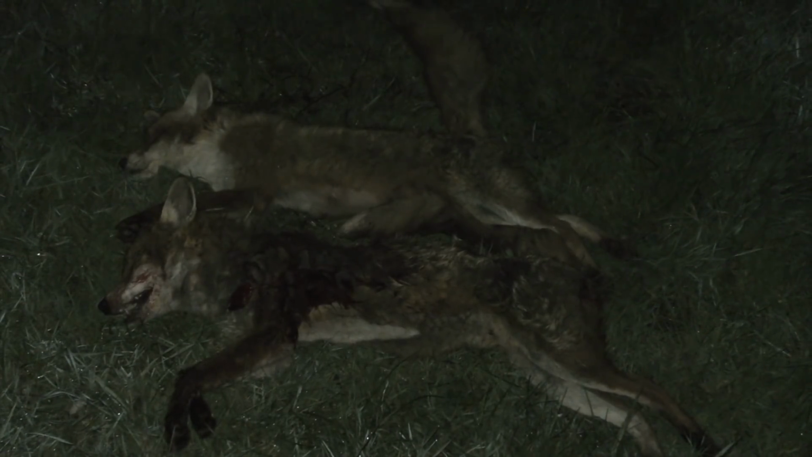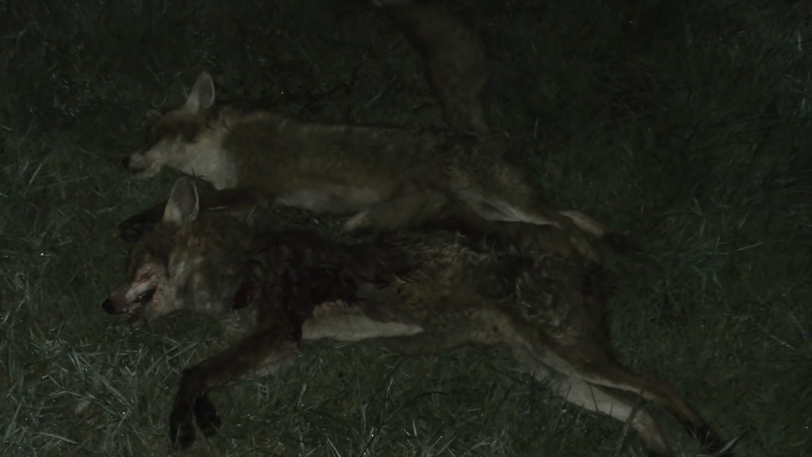Here's the other one, look. That's a dog, isn't it? Yeah. That's a big fox, that. It is. Weighs a fair bit. Yeah, a couple of good foxes there. That dog fox, that's a fair size, isn't it? Yeah. Long. Yeah.